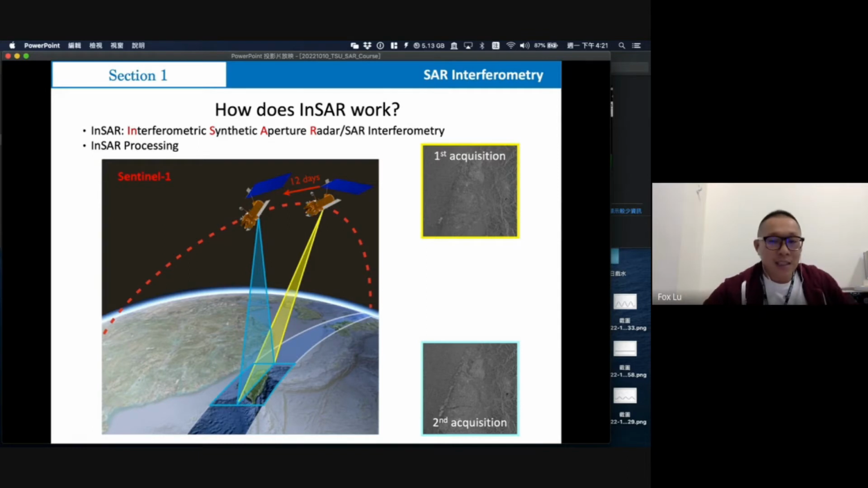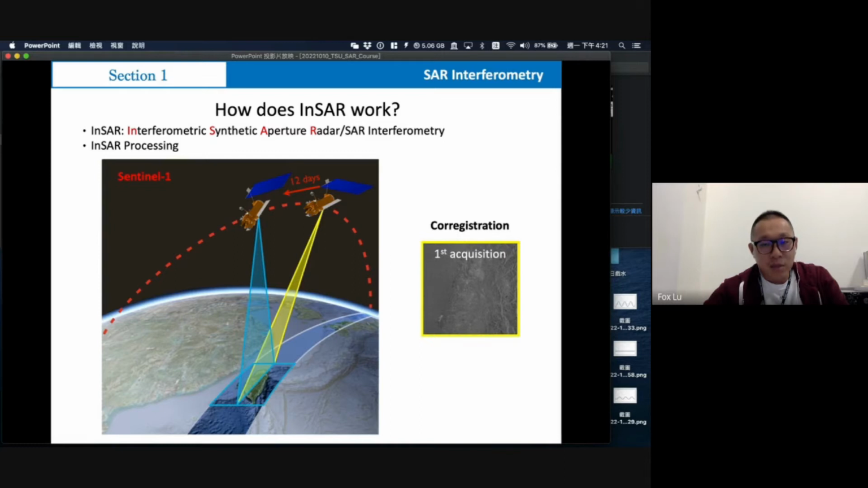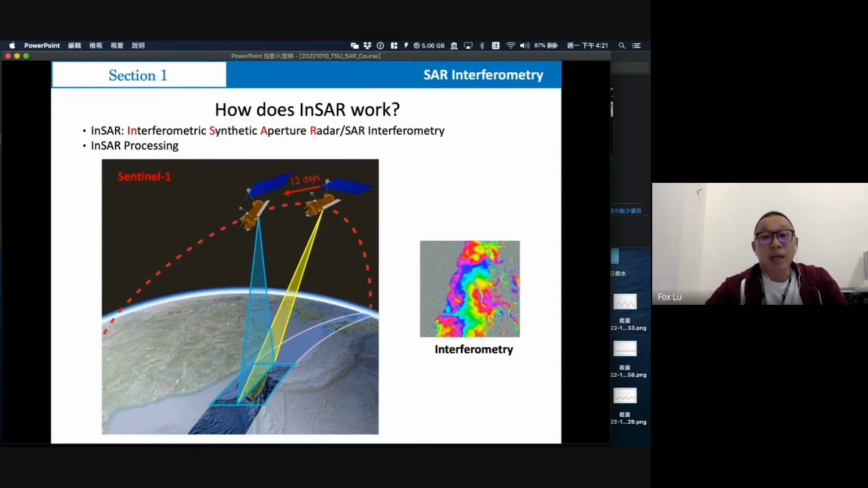If we get these two satellite images and put them together, we call this correlation. And then we can get the interferometry. It's like a preview I say, but right now it works from the satellite. So it is very interesting. If the satellite continues to visit the same place again and again, then we can get multi-temporal SAR images. And that can help us do more, like time series.